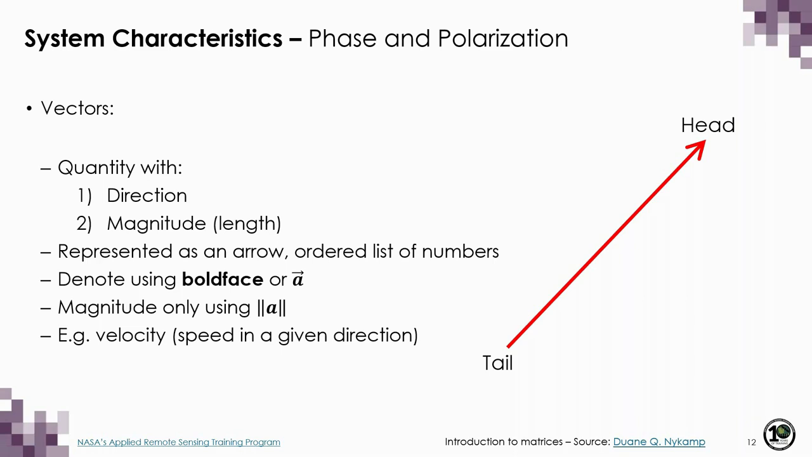So you can think of a vector as a quantity with both direction and magnitude. Typically, vectors are represented as arrows, with the head at some point and the tail at the origin, or using an ordered list of numbers. We can denote a vector using bold-faced text, or sometimes using an arrow over the letter. If you have a vector and want to refer only to its magnitude, though, you can use two vertical bars as shown here. An example of a vector you may be familiar with is velocity, which is just speed in a given direction.